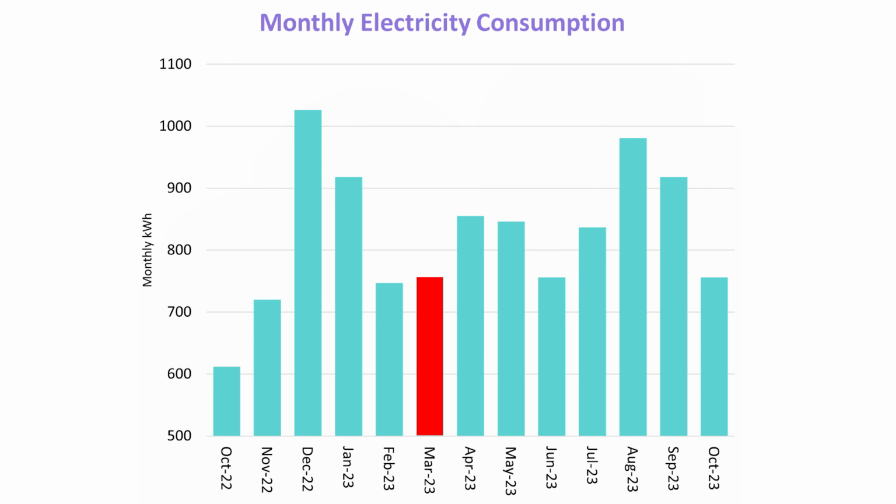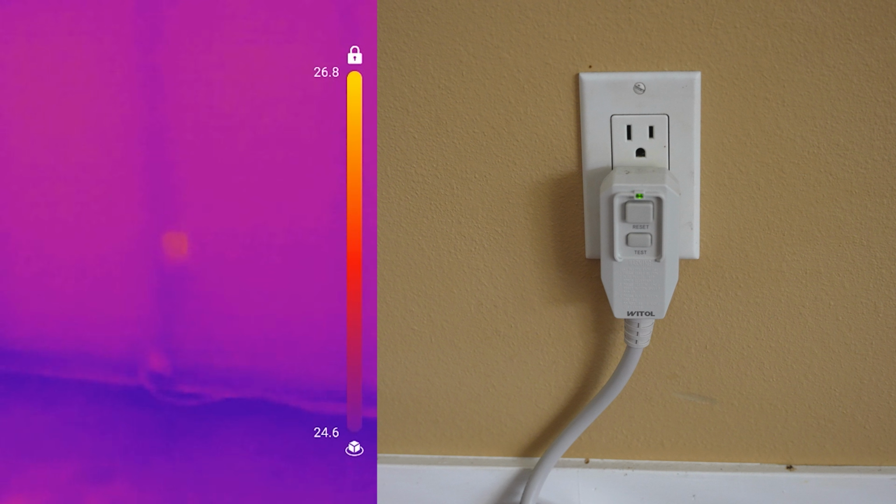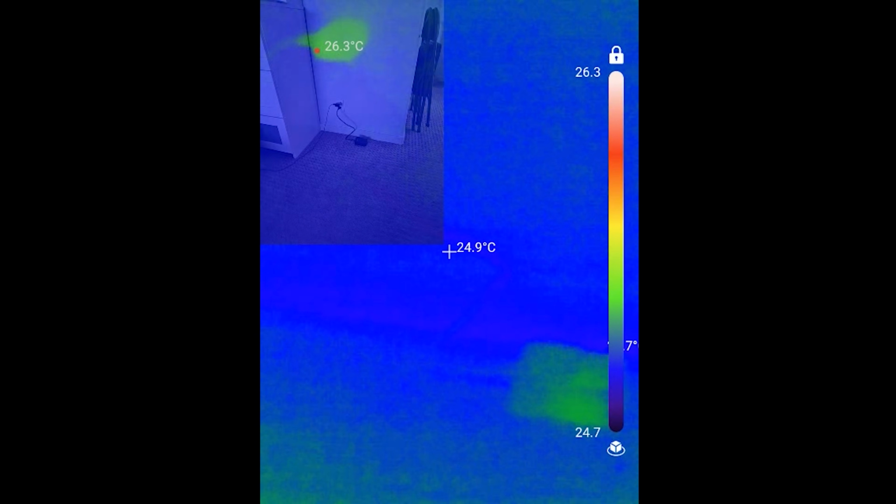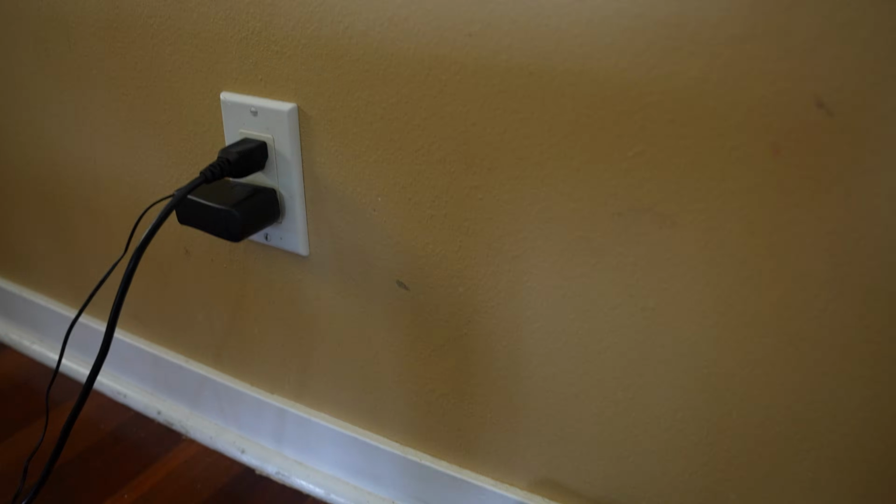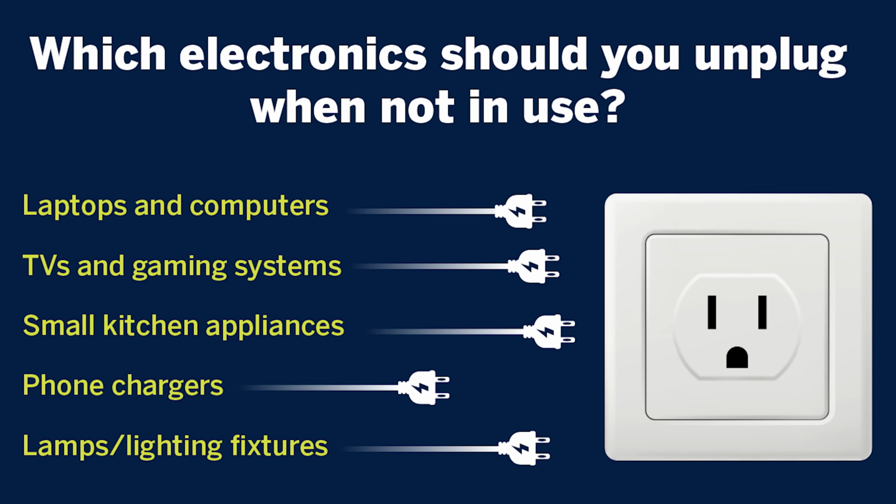That's crazy. Out of curiosity, I went around the house and checked some of the outlets that had something plugged into them, and sure enough, the plugs, blocks, and adapters were all showing up on the thermal camera. Even a pencil sharpener plug showed up. So for me, this was a great reminder to unplug devices that are not in use because they are still consuming energy even when they're off.